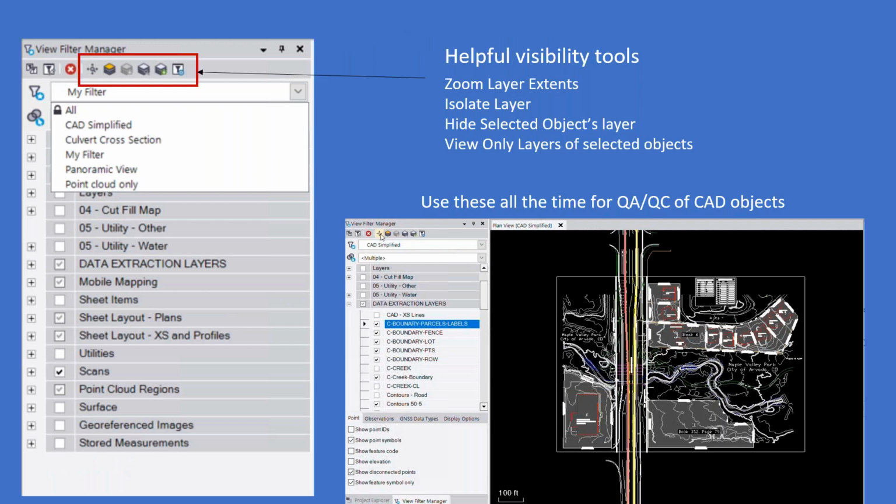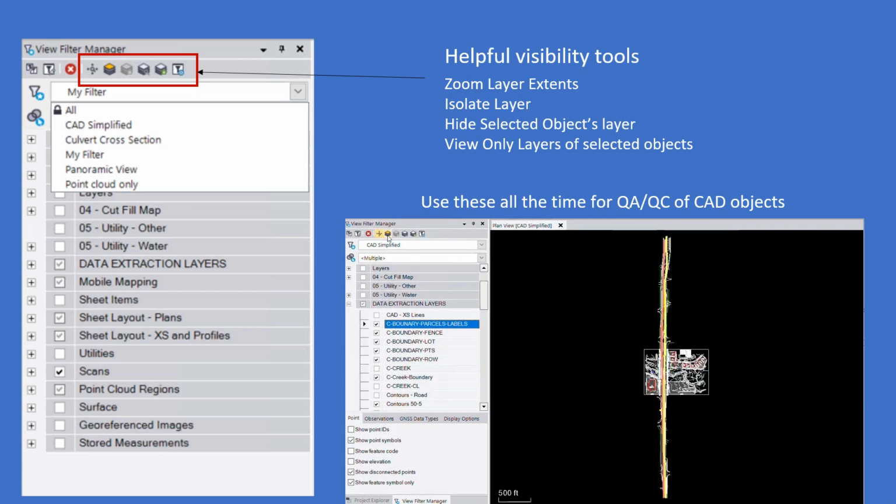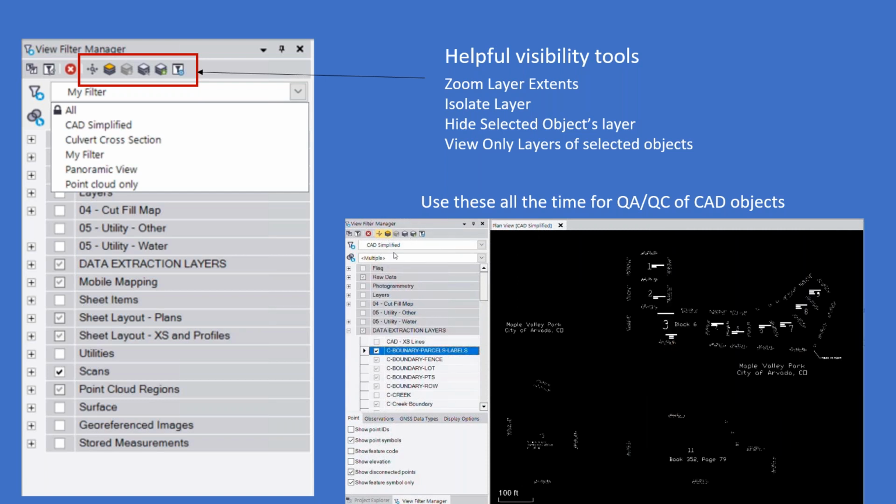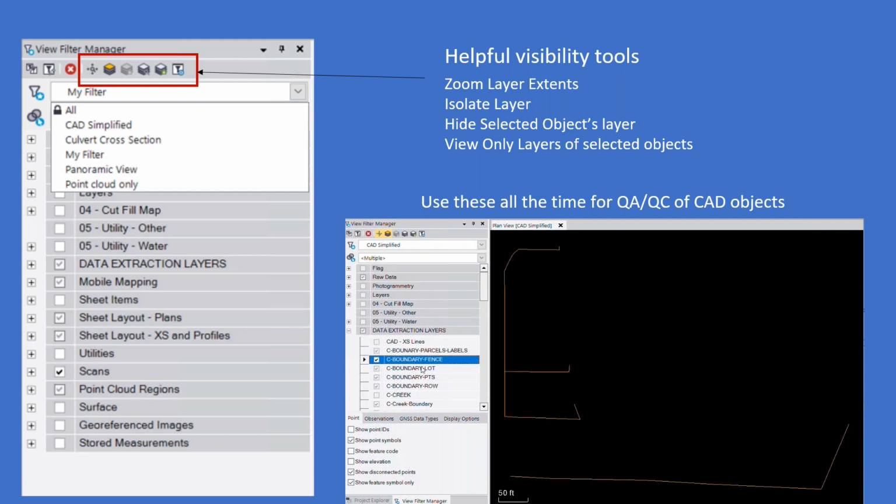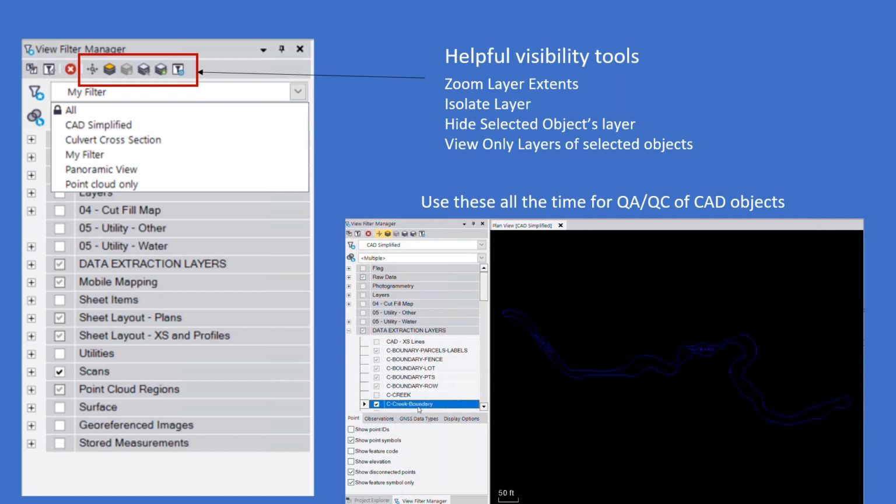And along the top of that view filter manager pane, you'll see a row of additional tools that really come in handy when you're QA, QCing your CAD drawing. One of those, demonstrated here in the bottom video, is the isolate tool. The isolate layer tool allows you to simply click on a layer and it zooms and perfectly centers everything on that layer and hides the rest. So it isolates layers very quickly, allowing you to really understand what's on that layer.